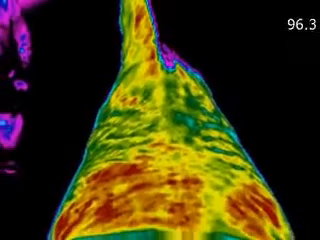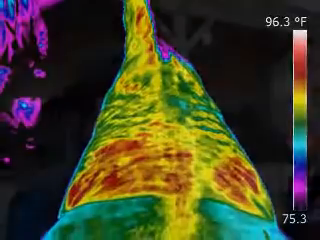The right side was much hotter than the left side, which meant that he was trying to compensate on that left side and protect his left front leg. So as a diagnostic tool, even for a layperson like me looking at it, you could see immediately where he had sore spots and where his body was trying to compensate for that.